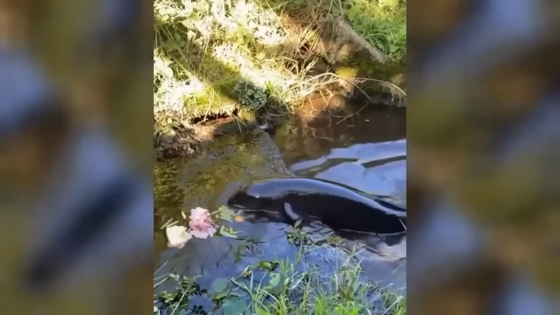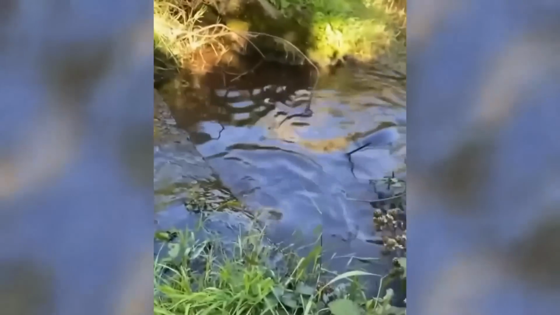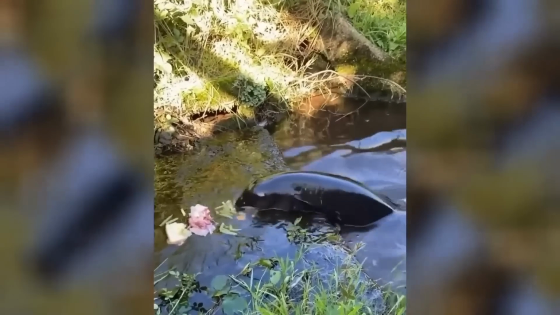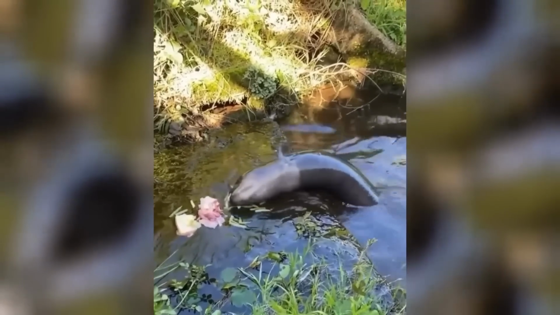Speaking of dolphins, what the frick is this thing? Look at this. You know, I can't imagine walking through a park and seeing something like this. It does look like a dolphin, like a little baby dolphin climbing up this concrete step.